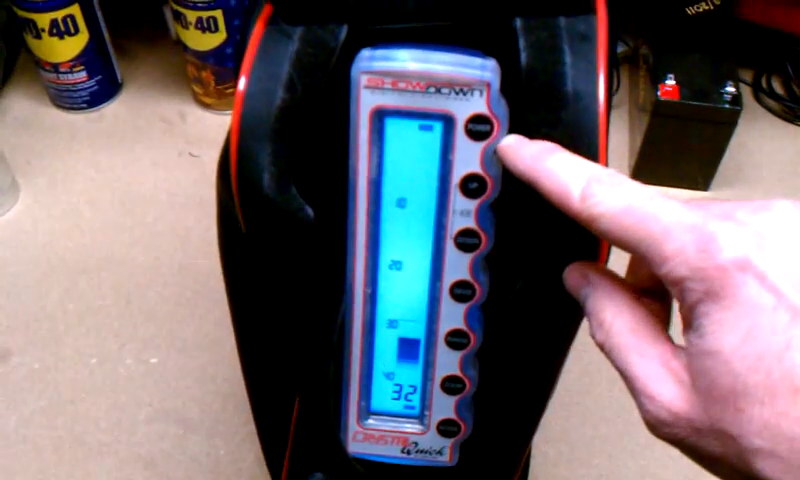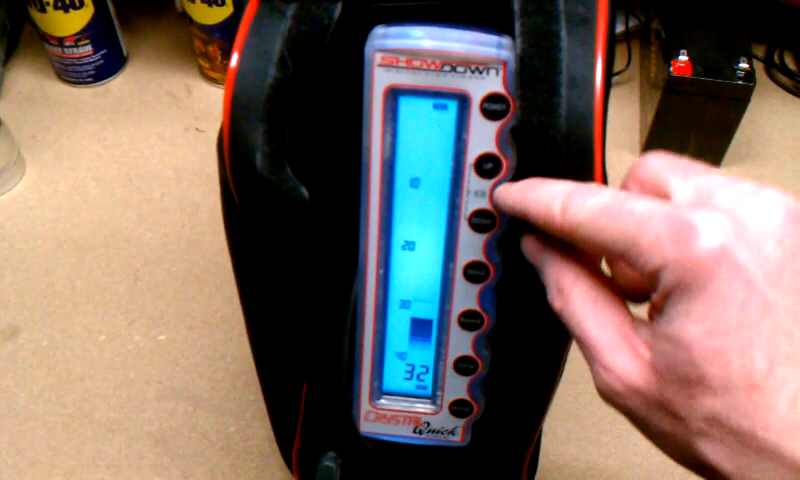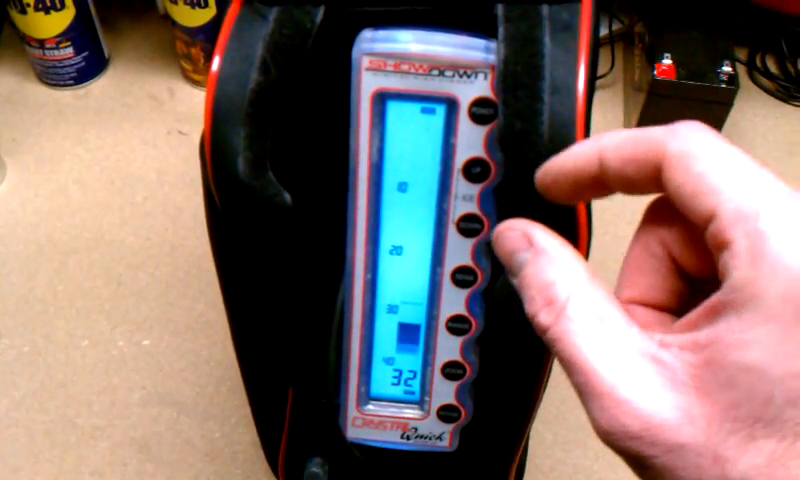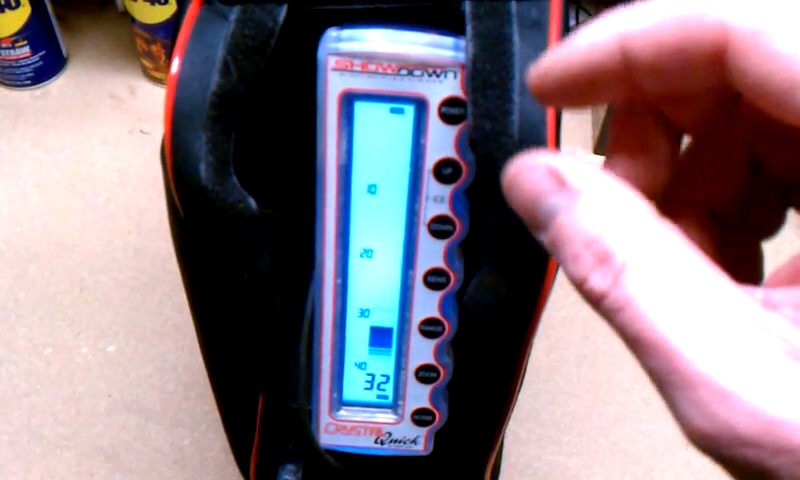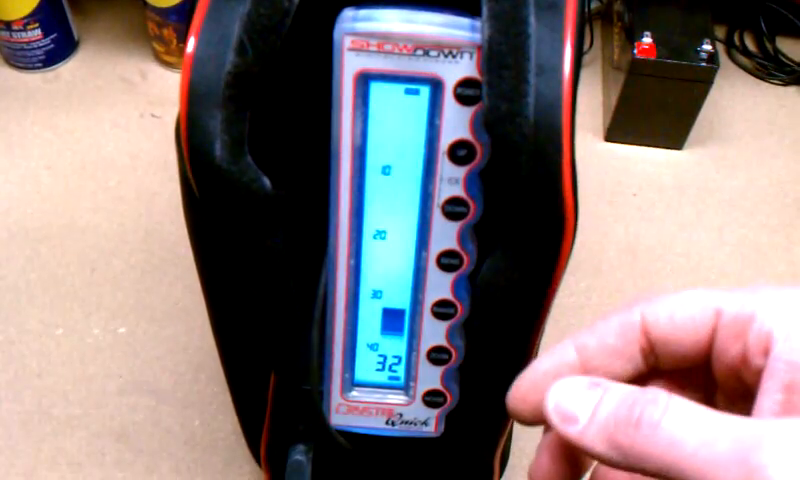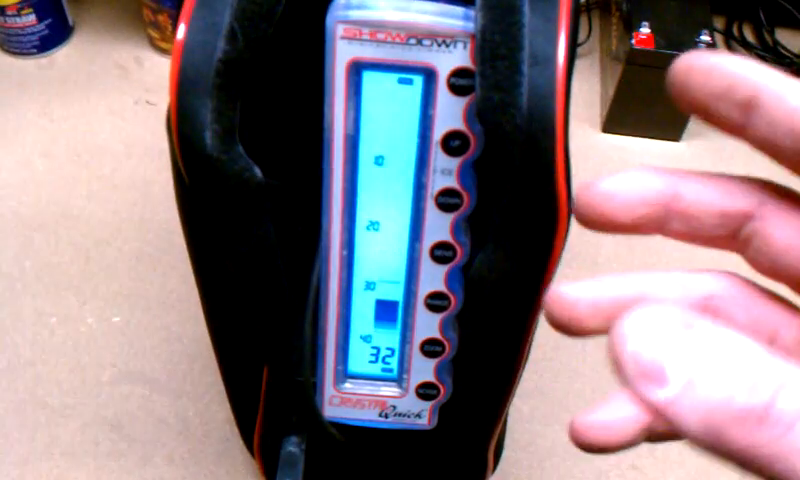So run down the buttons. You got the power button. Got the up and down button. At the same time, it turns on ice. It's an internal heater. So when it's super cold out, below zero, you turn on that for a couple minutes, and it'll make sure your screen doesn't slow down from the cold.